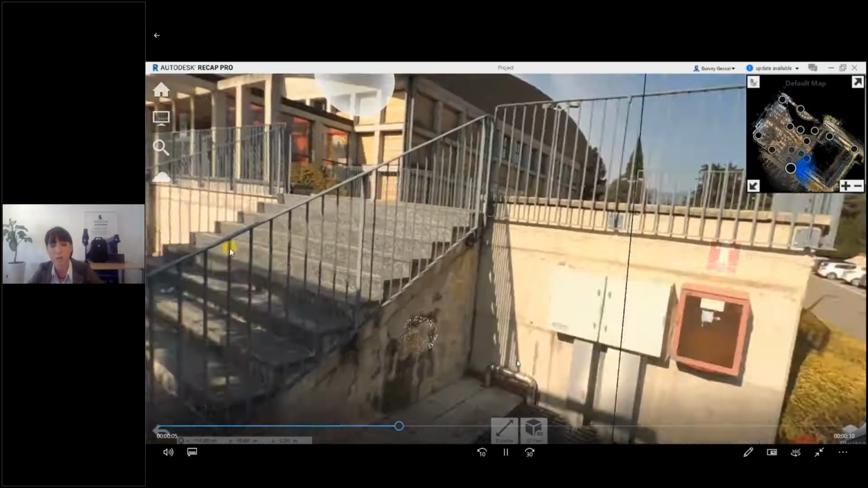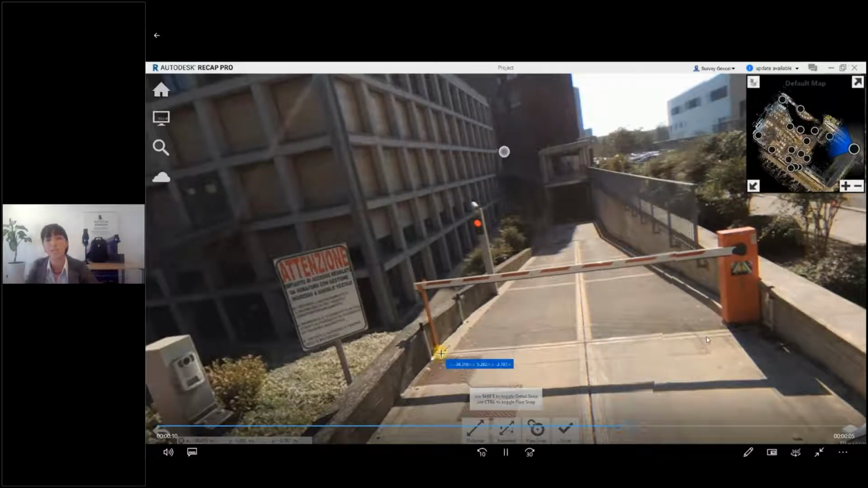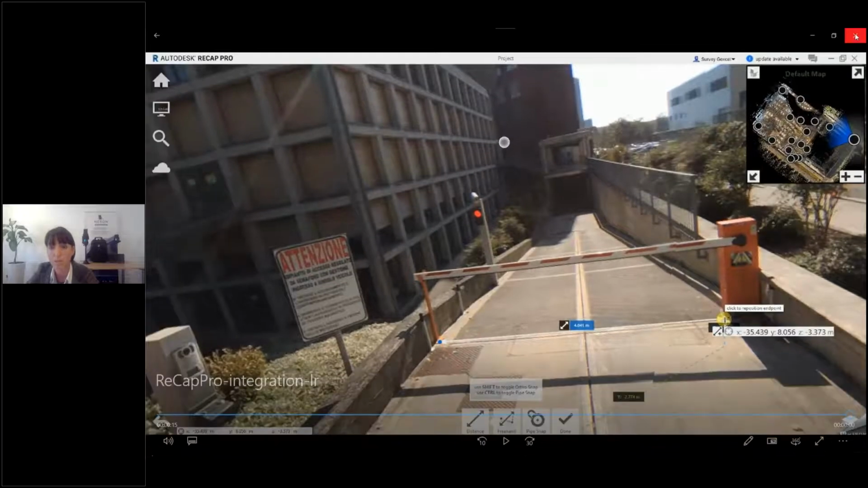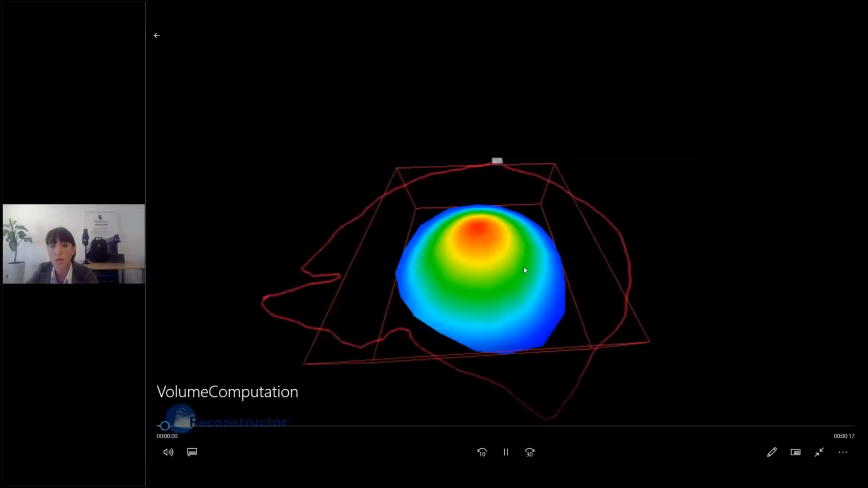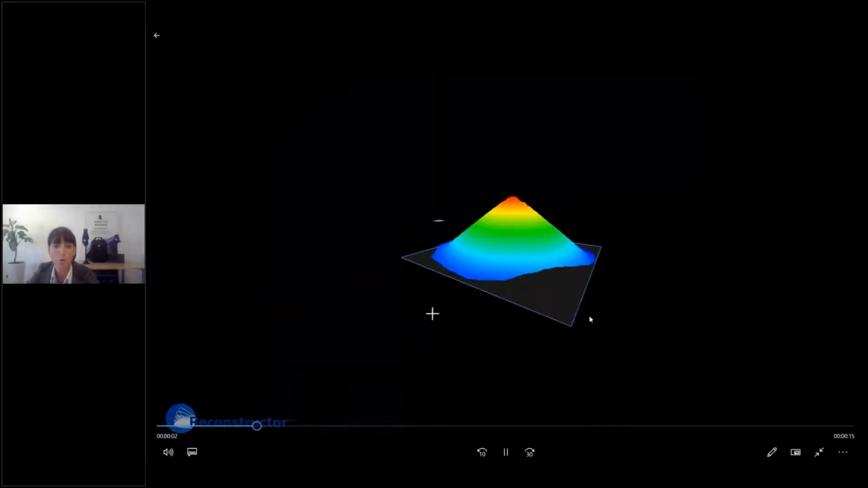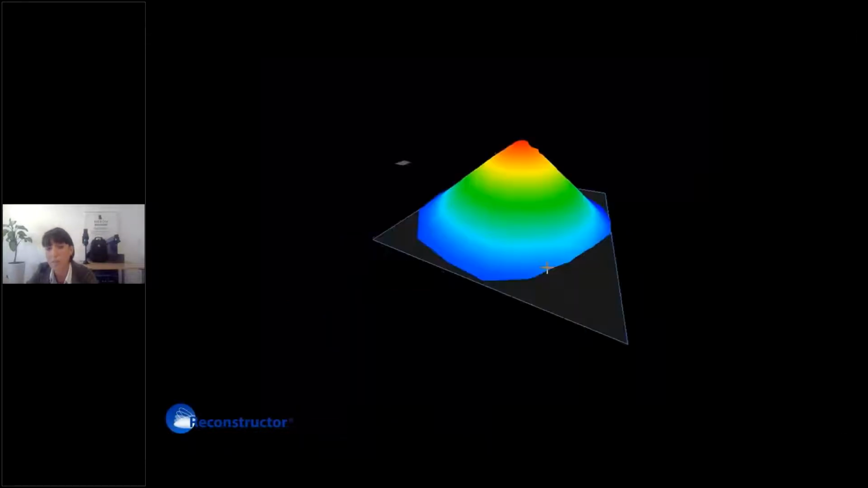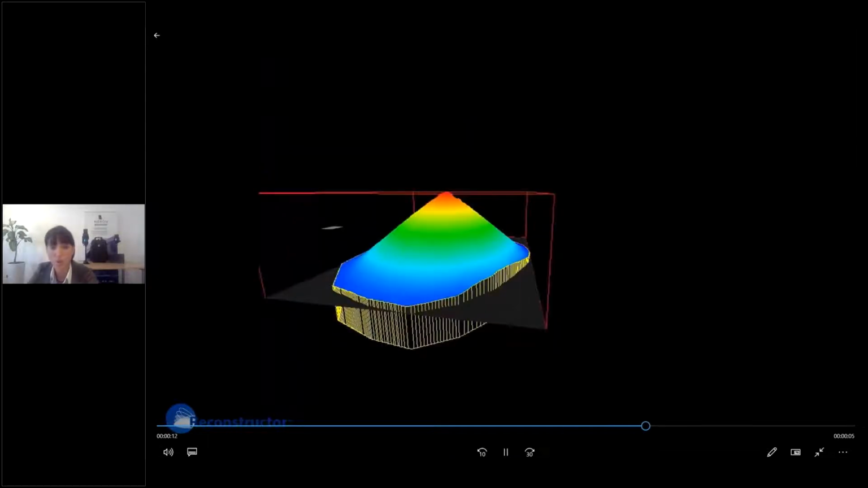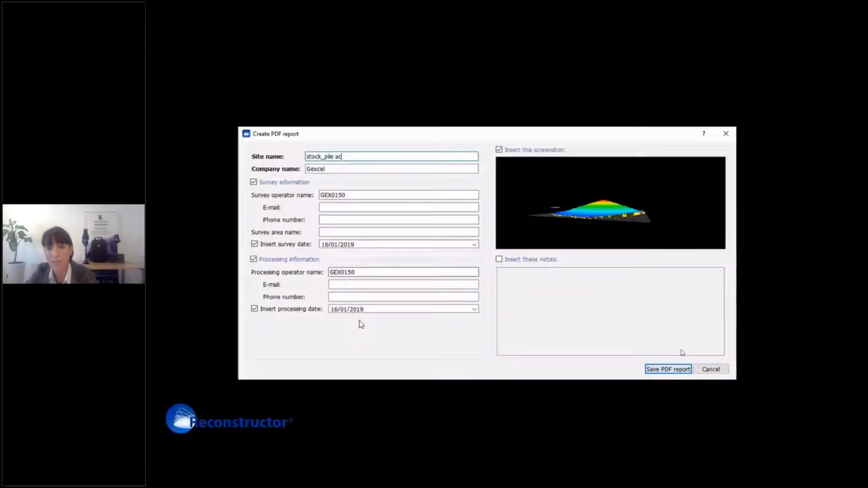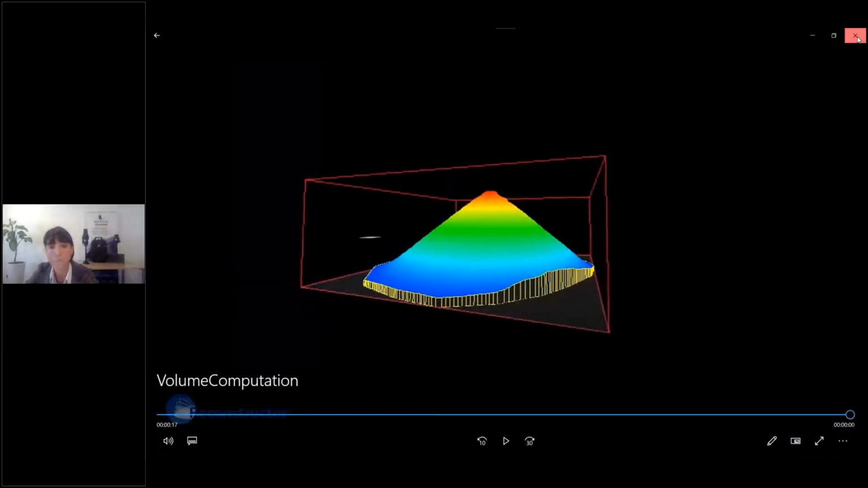We can move the point cloud, we can move the panoramic images, we can navigate, so we can benefit and take advantage both of the point cloud and also of the panoramic images. We can then also calculate volume, both from a reference plane to calculate a standard volume, or we can also calculate the cut and fill. For example, if we have to compare a survey done at time 1, at time 2, and we can easily get a PDF report.